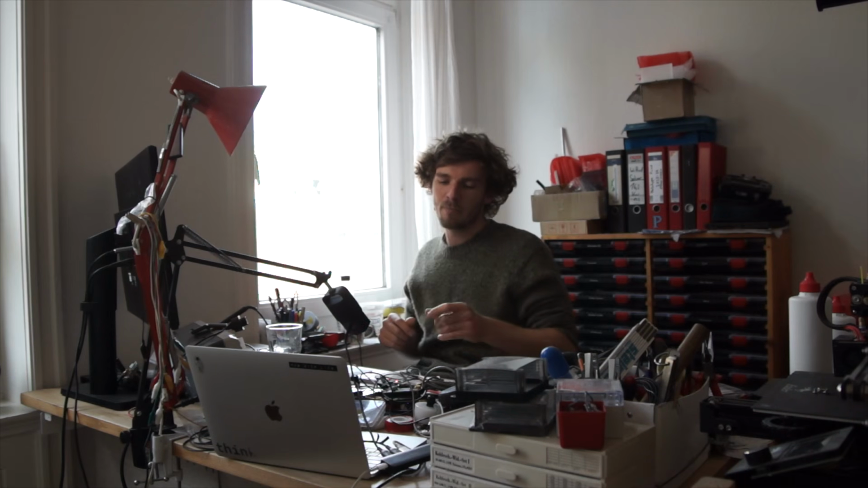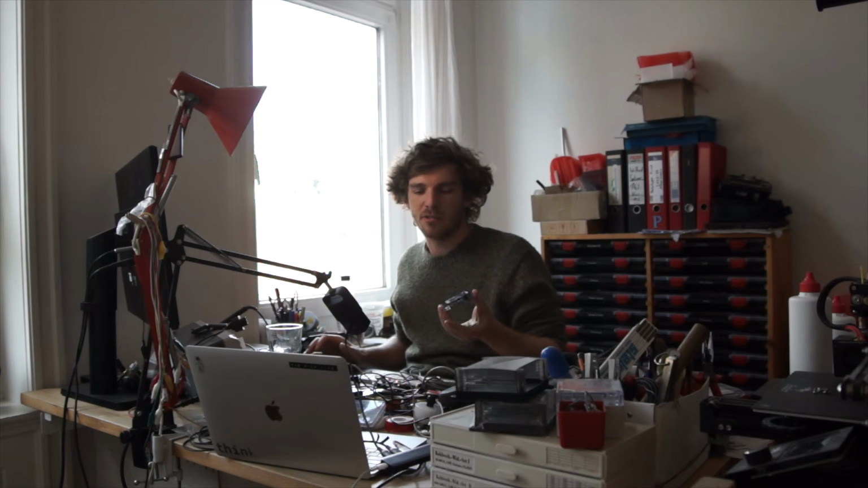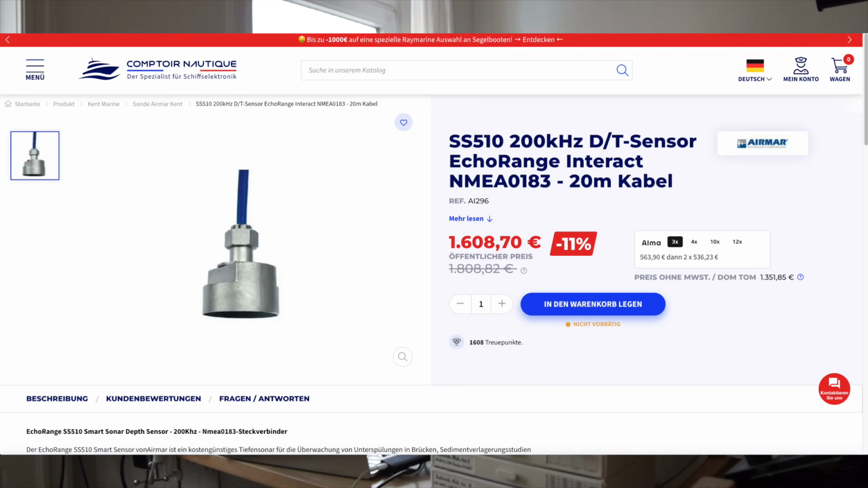And if you want to have more data than just the DBT value, or the depth below transducer value, for example, if you want to see the whole echo column, you have no way around getting a board like this, basically, because there's basically no hardware around that allows you to do this with all kinds of transducers. Usually you have to buy very, very expensive devices, usually meant to be used for research stuff. And most sailors or most hobby people don't really want to afford a few €1,000 for an echo sounder.